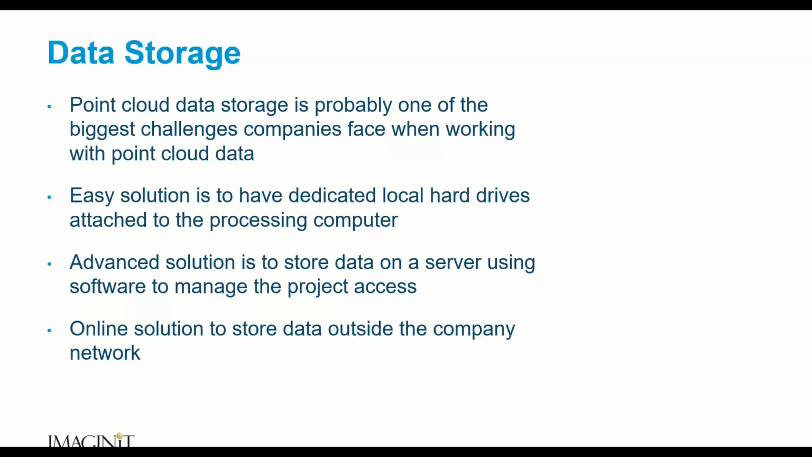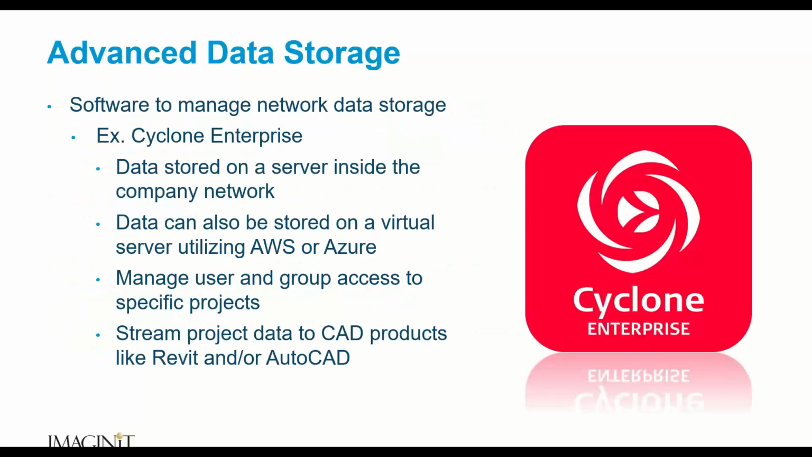Okay, easy solution. A more advanced solution is to store data on a server using software to manage the project access. We'll talk more about that here in a minute. And of course, there are even some online solutions to store data outside the company network. So let's talk a little bit about that stuff.